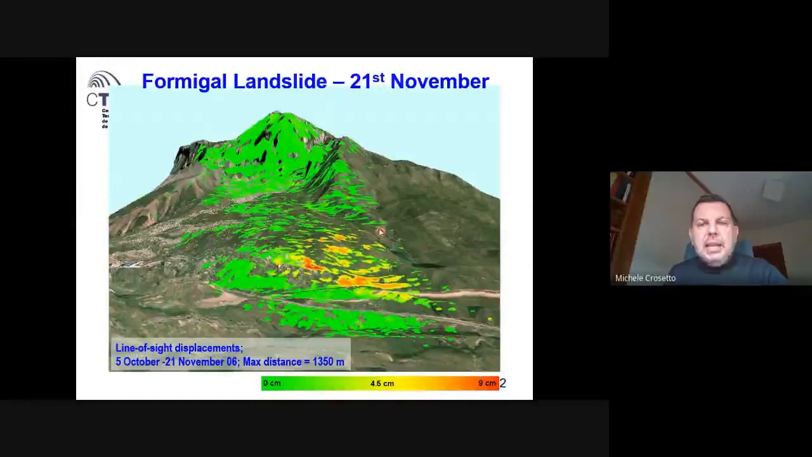And this was the end of the campaign. It was possible, as you can see, to measure one area which is moving with displacement up to 9 centimeters in 1.5 months. The maximum distance in this case was 1,300 meters.